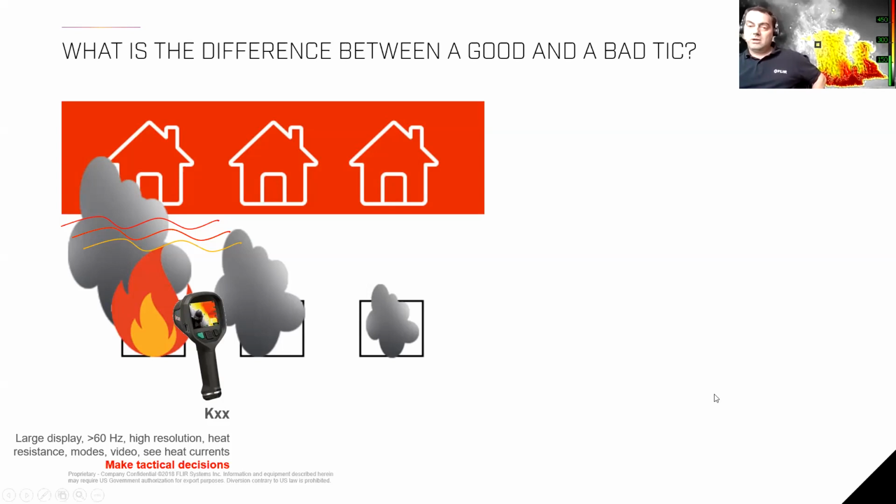So really going into the fire, making go, no-go decisions, deciding to back up or actually pull the staff out, right? Then there are lower budget versions that have a smaller display, not as high a resolution, but they are made for fire attack as well.